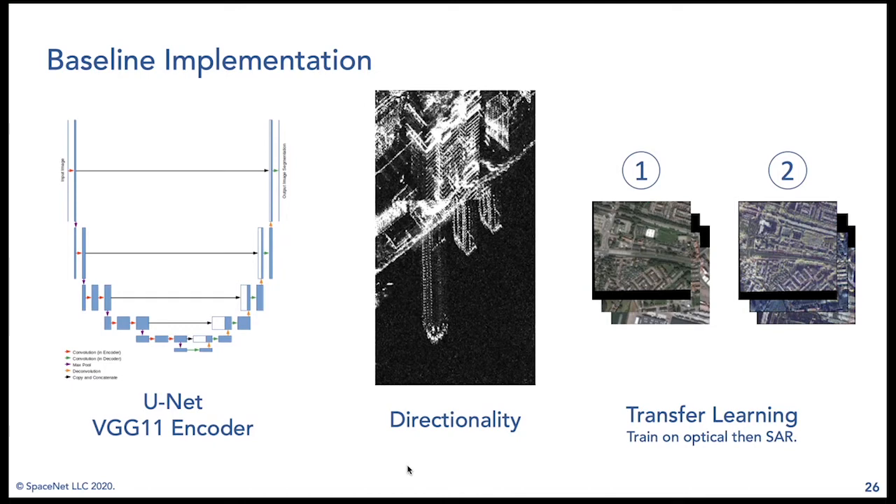Another thing is we wanted to take advantage of the information in the optical data. And we did that with a transfer learning approach, where the model was trained first on the optical data to learn the basics of extracting building footprints from overhead imagery. And then it was retrained on the SAR data to specialize in working with the kind of data where we wanted it to perform the best.